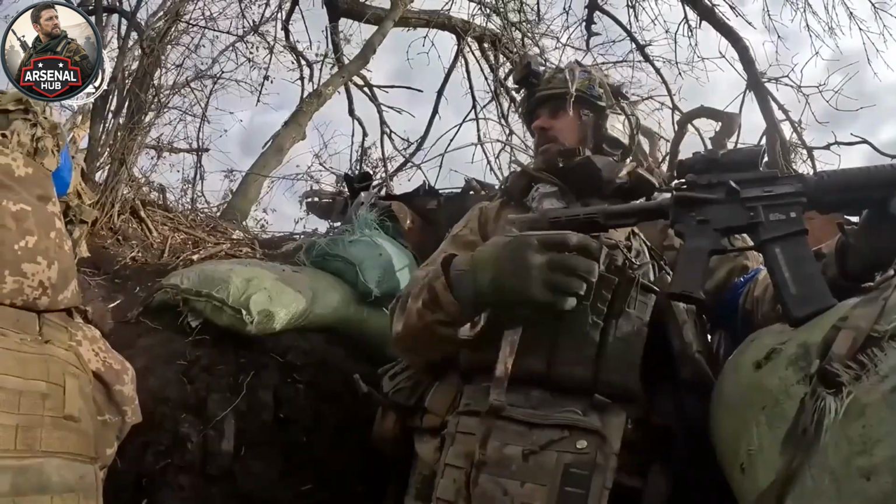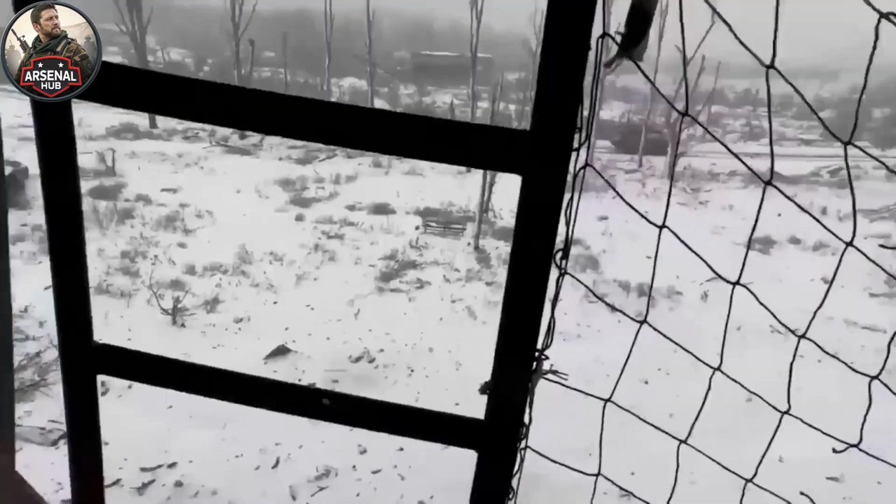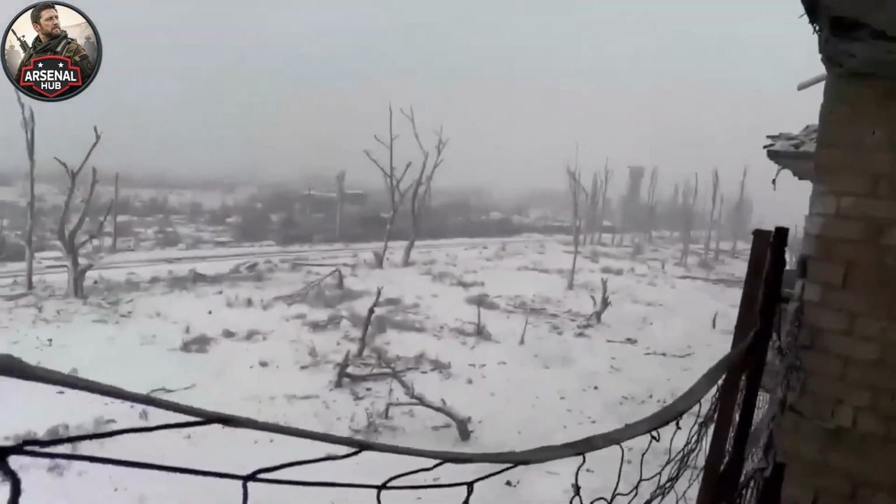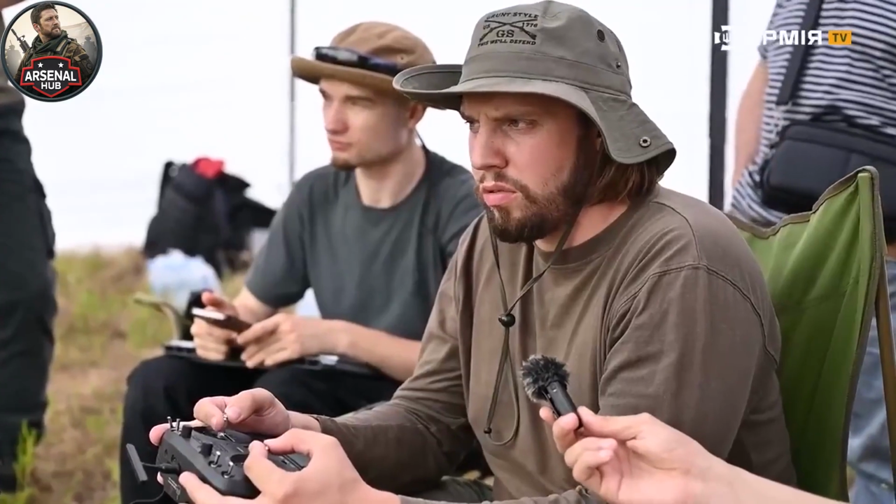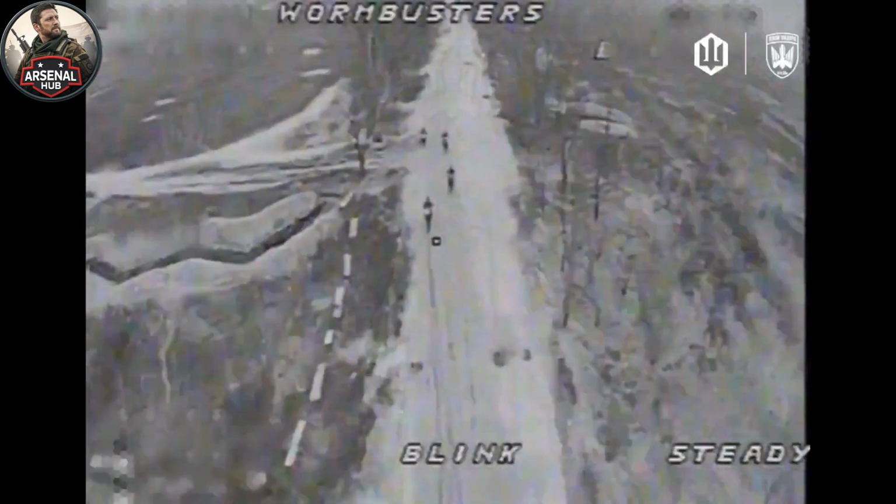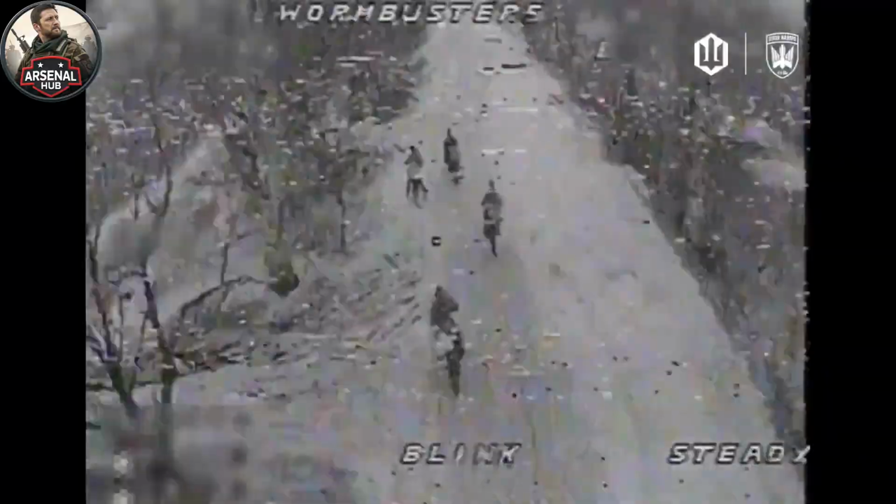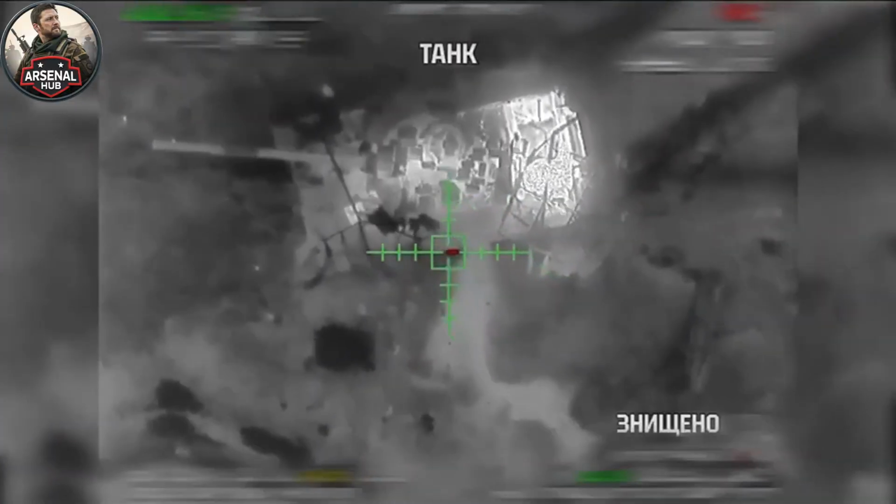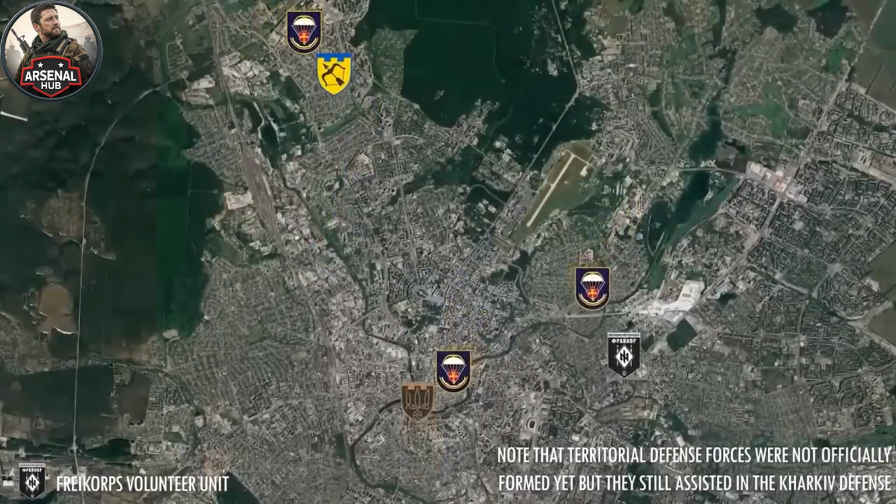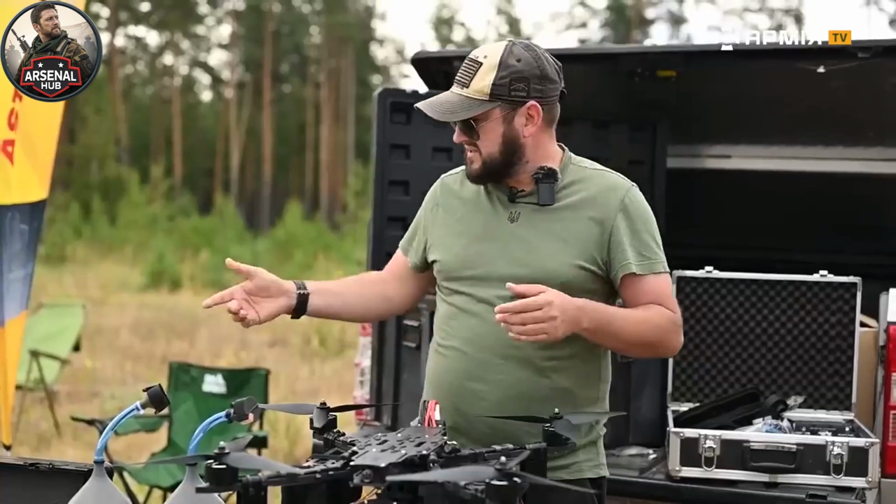Ukrainian FPV teams moved into their positions during the afternoon before the expected movement window. They used the daylight hours to establish themselves in the tree line, moving carefully, establishing communications with the drone observation element that would be maintaining overhead coverage of the road corridor, confirming their positions relative to the engagement geometry that the plan had specified. By the time darkness fell, the FPV teams were in place, their systems charged, their approach corridors planned, their engagement sectors assigned.